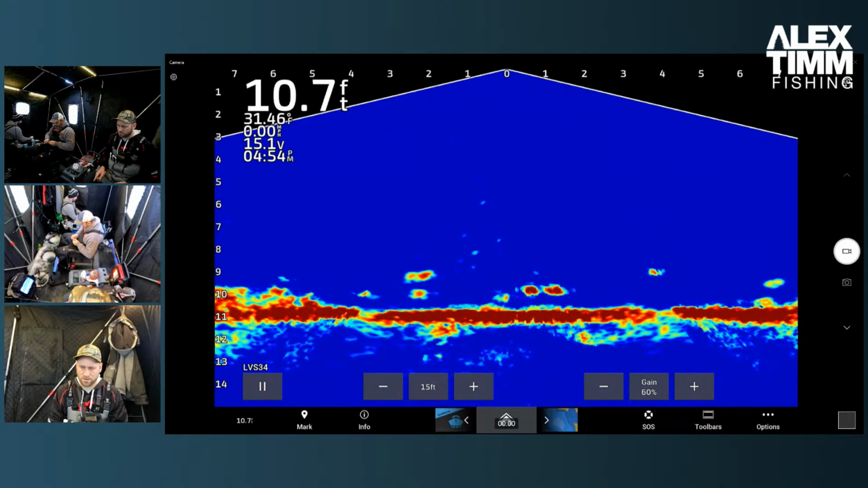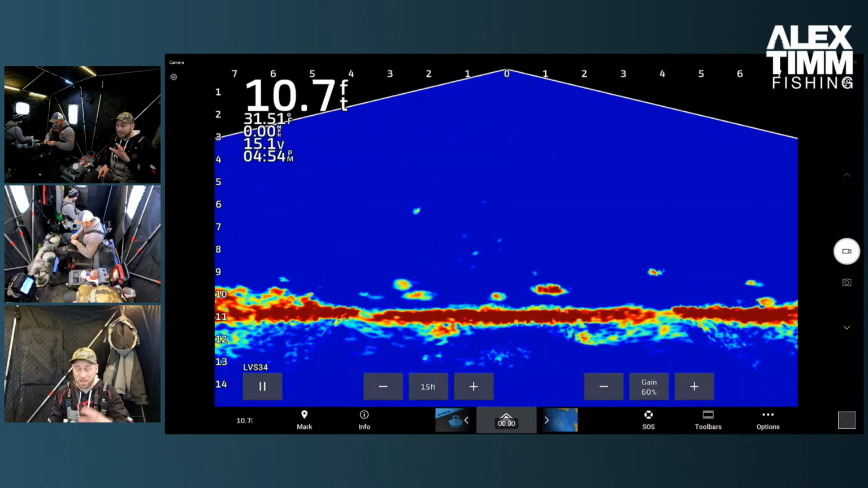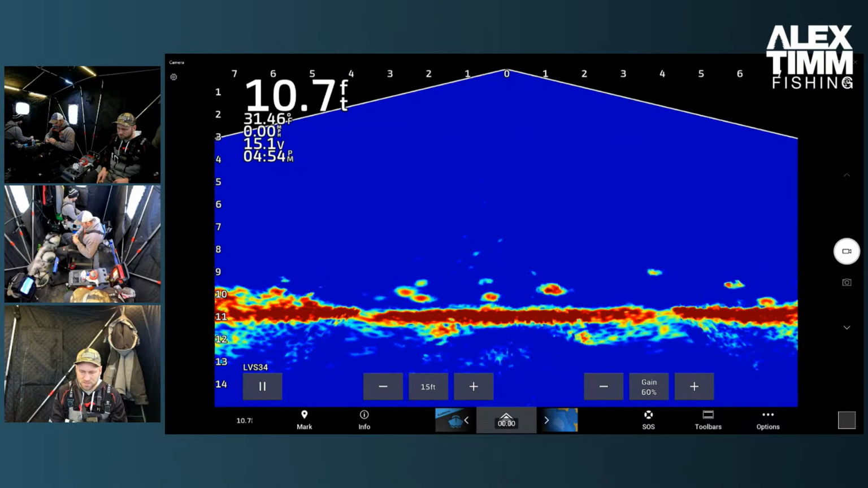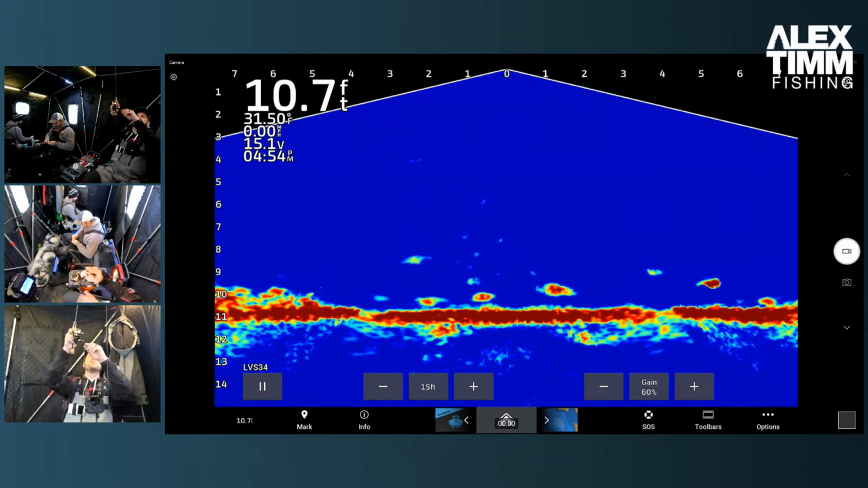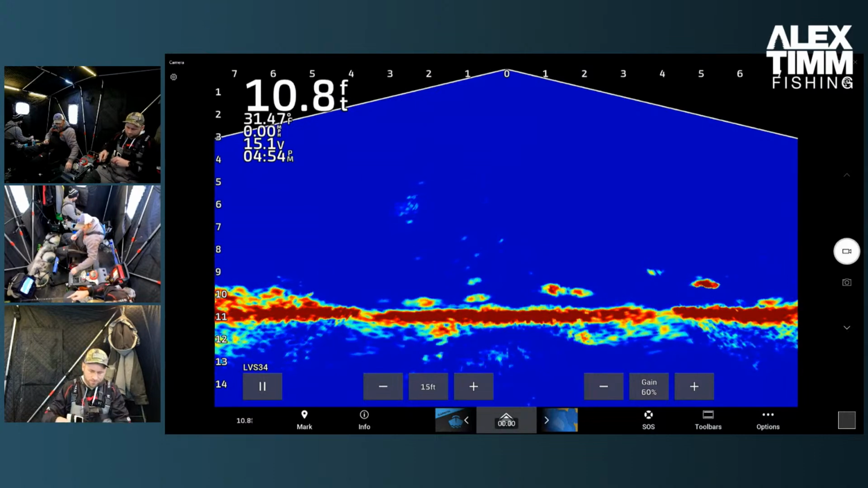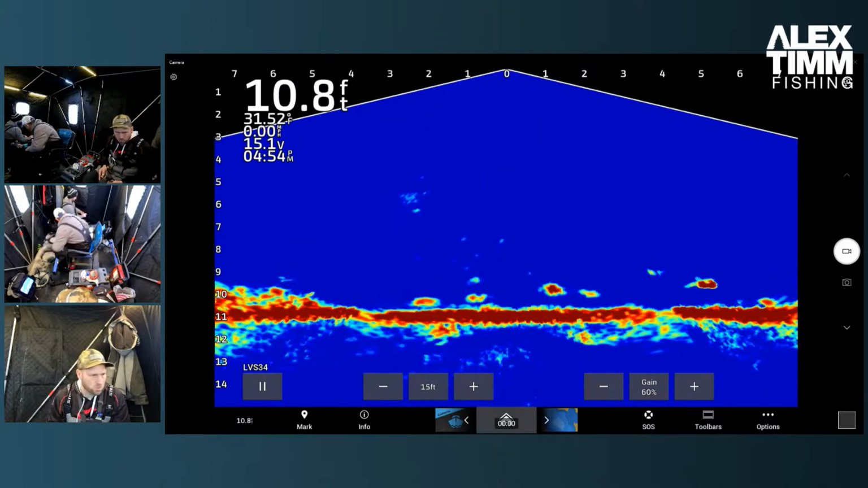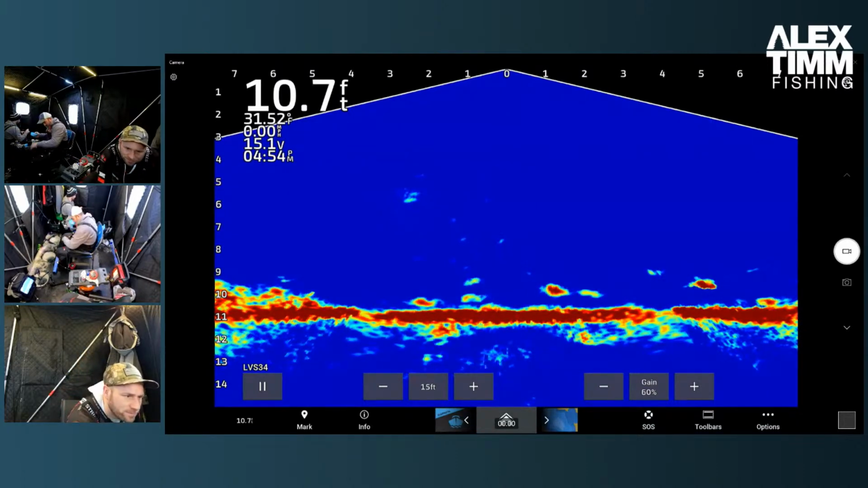Drop down just a hair. Oh, he had it and he let go. I didn't pull him off. There was no fish on that when I pulled up, so that means he could come back. Like this. See, that time I ripped it out of his mouth, which means he's probably small. We'll try it again.